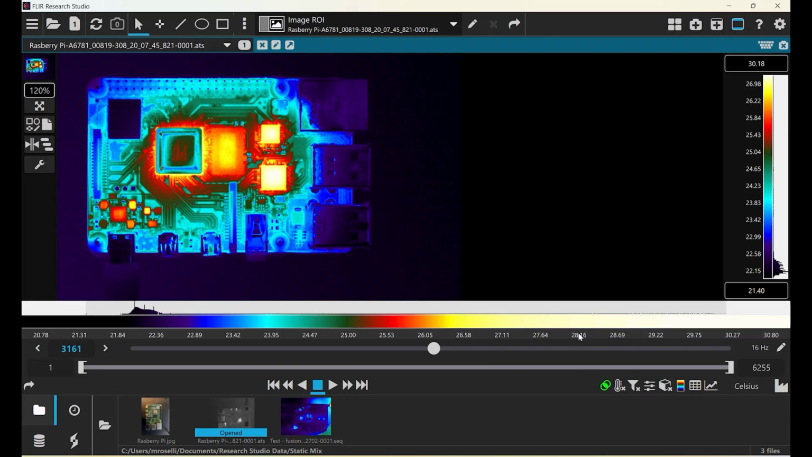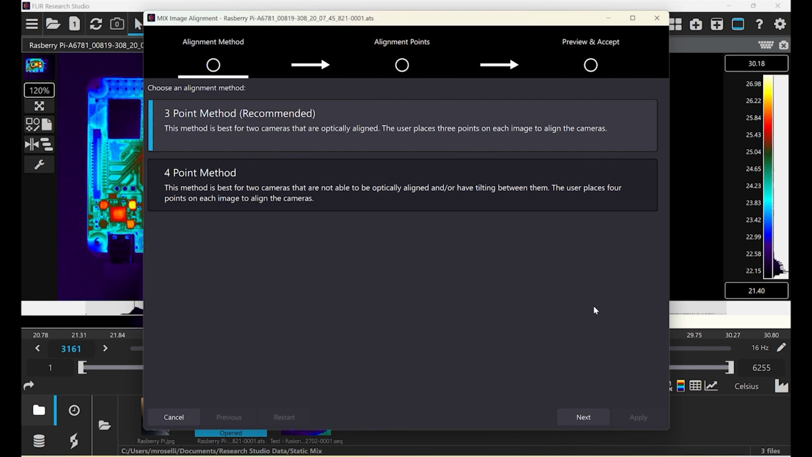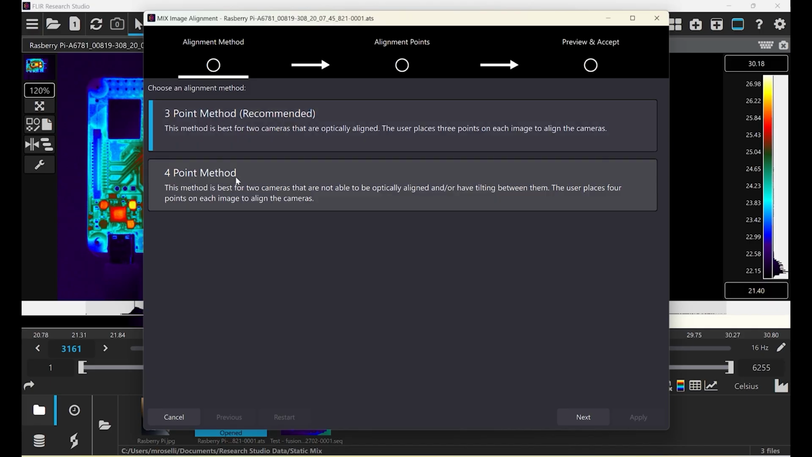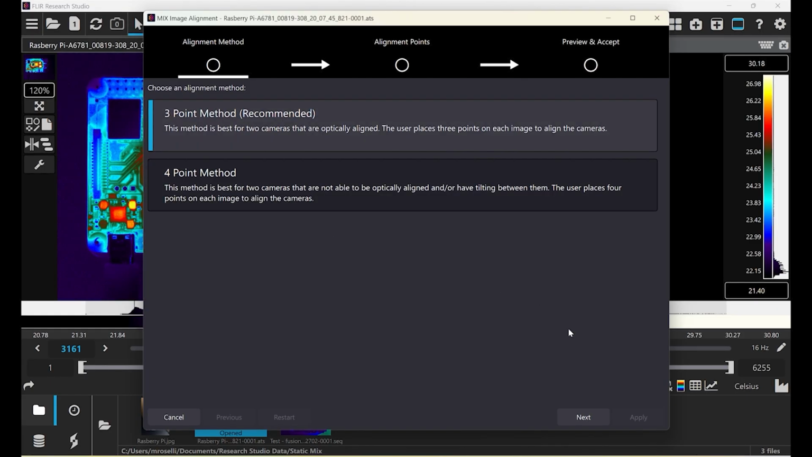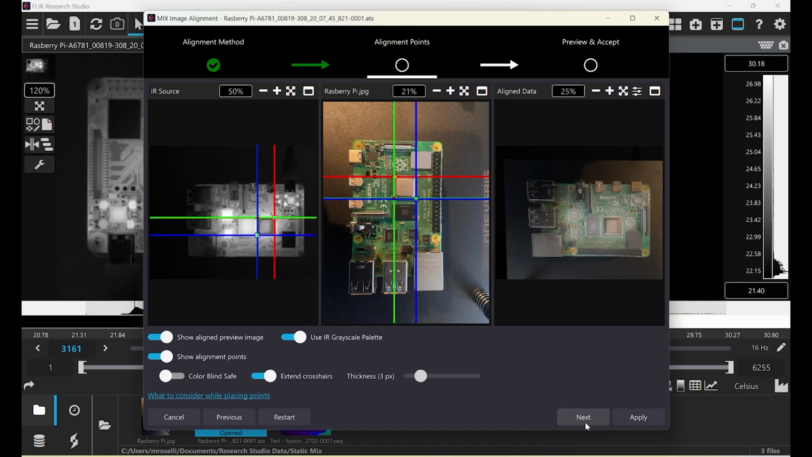At this point, the image is not spatially aligned. When you click the Mix Tools dialog box, you will then go to Perform Image Alignment. Here you have two options, either a 3-point alignment method or 4-point method. The 4-point method is only used when the visible image is highly skewed or had been taken at a sharp angle. We will use the 3-point method.